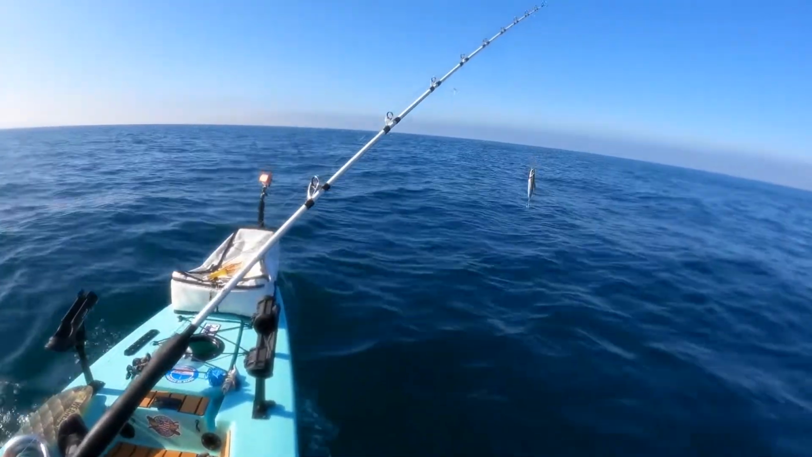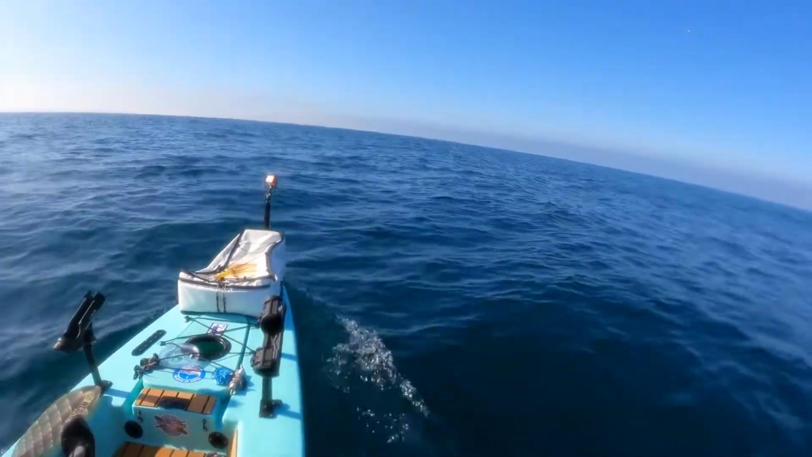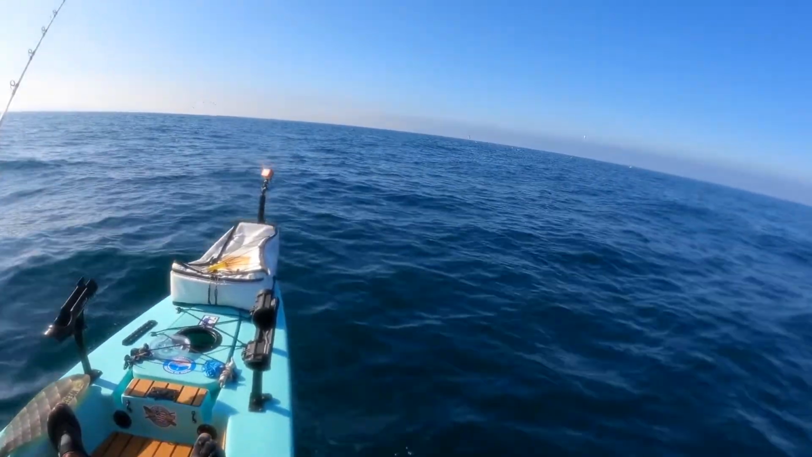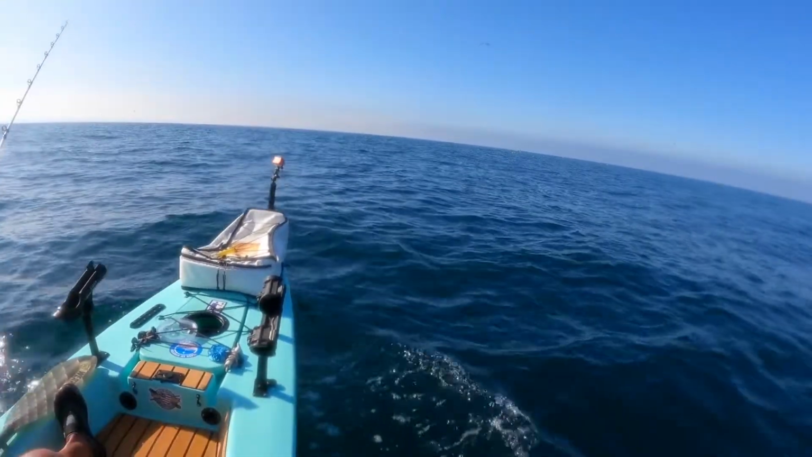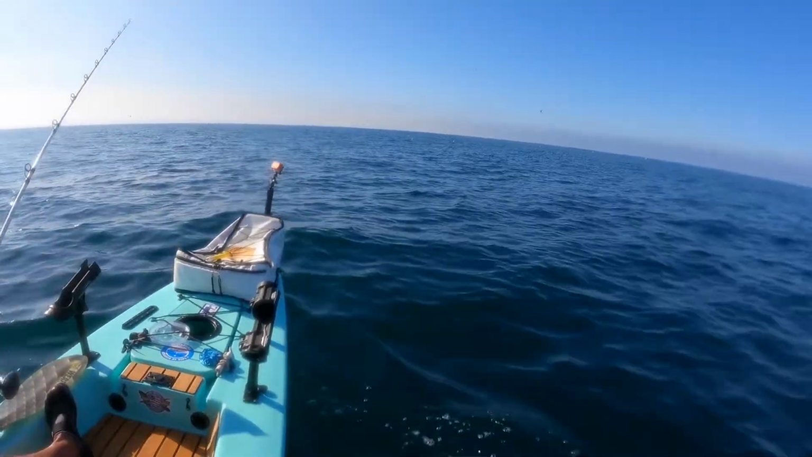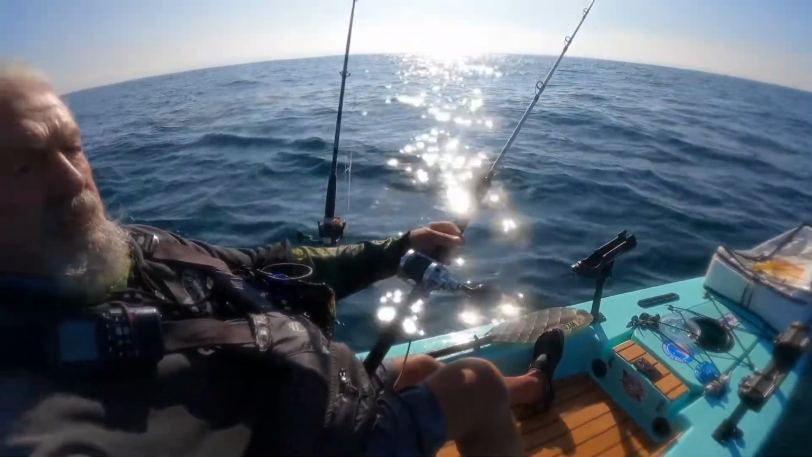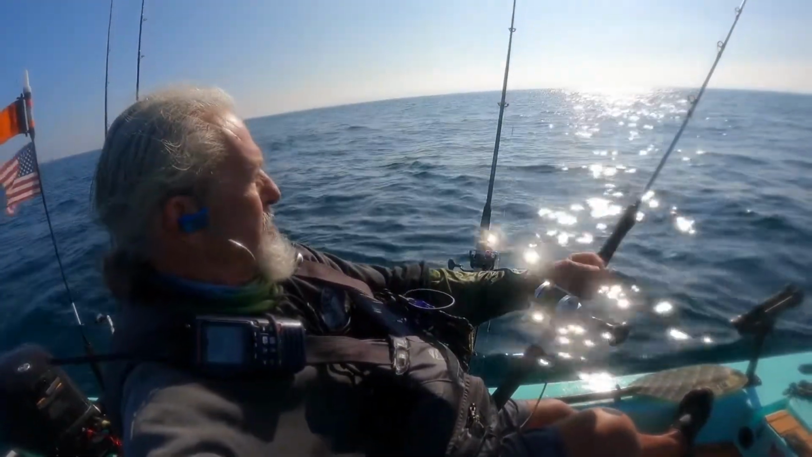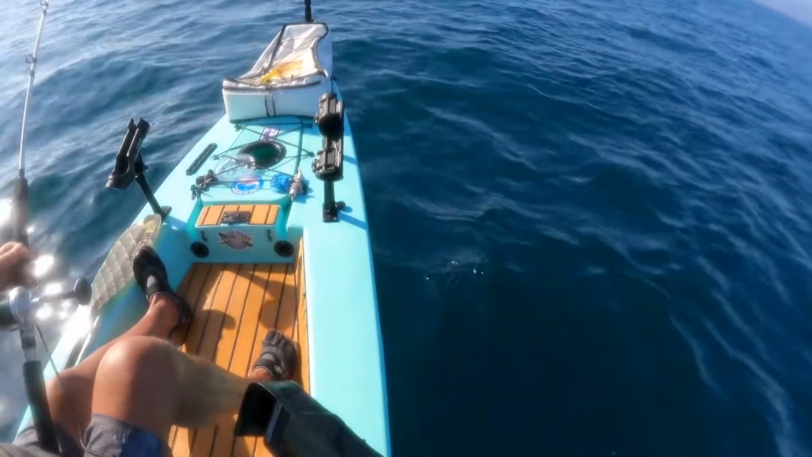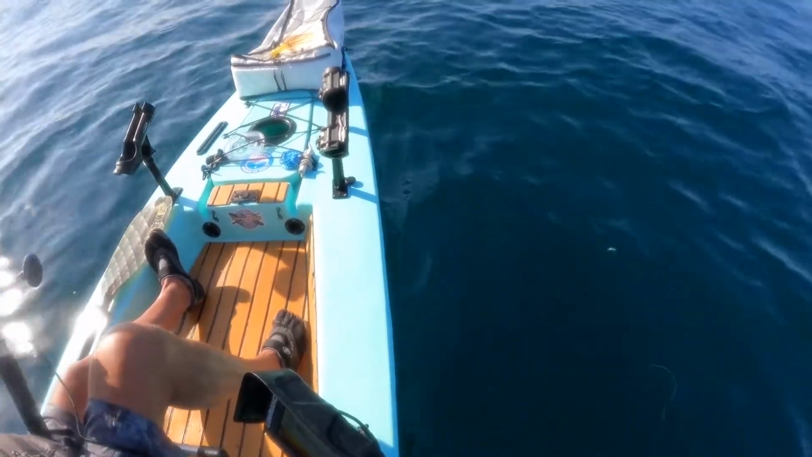The surface. We'll cast it and then let it sink. The boat's coming. He saw the birds acting too, so they're hitting here. Good bait marks there. But we'll see if there's anything more on it.